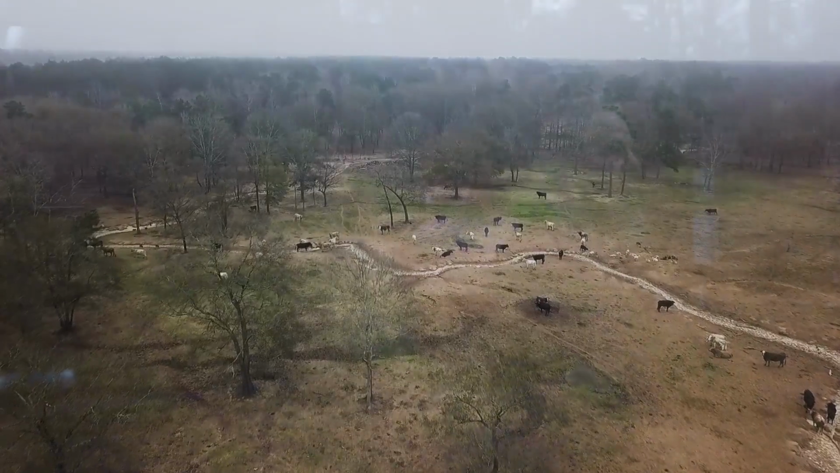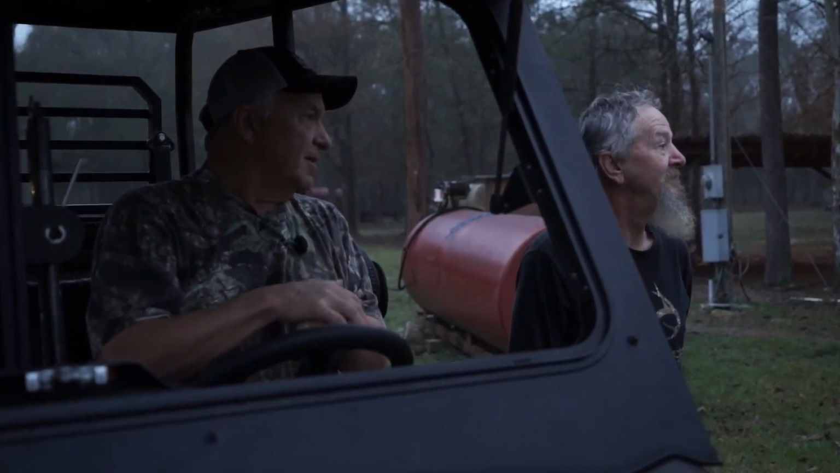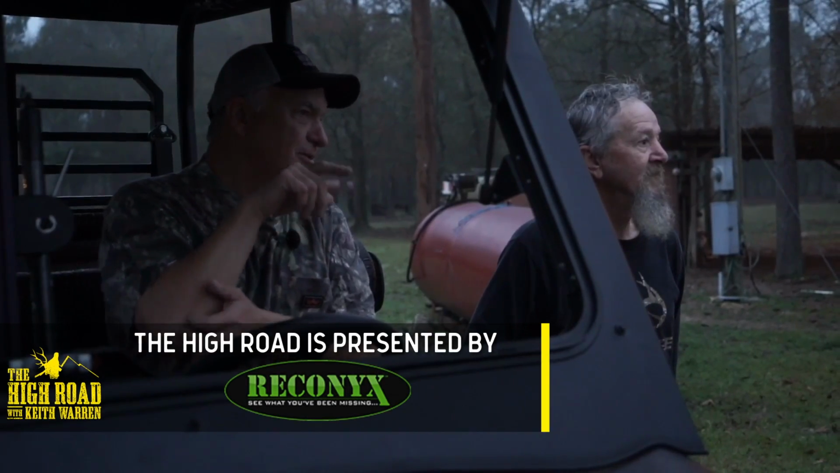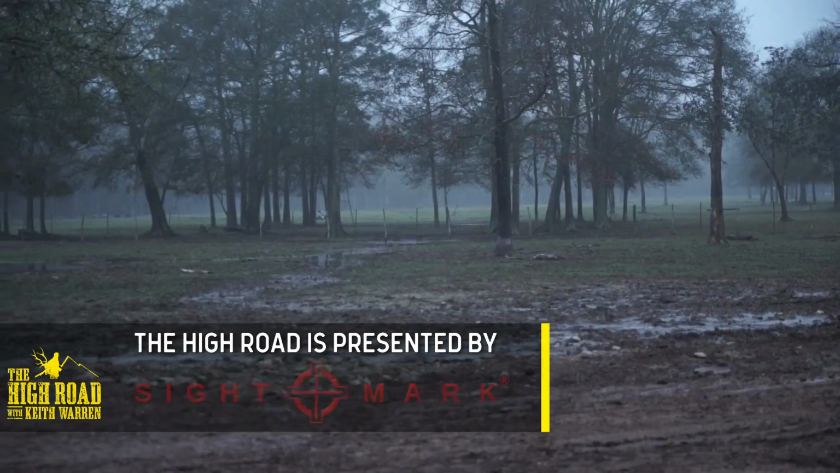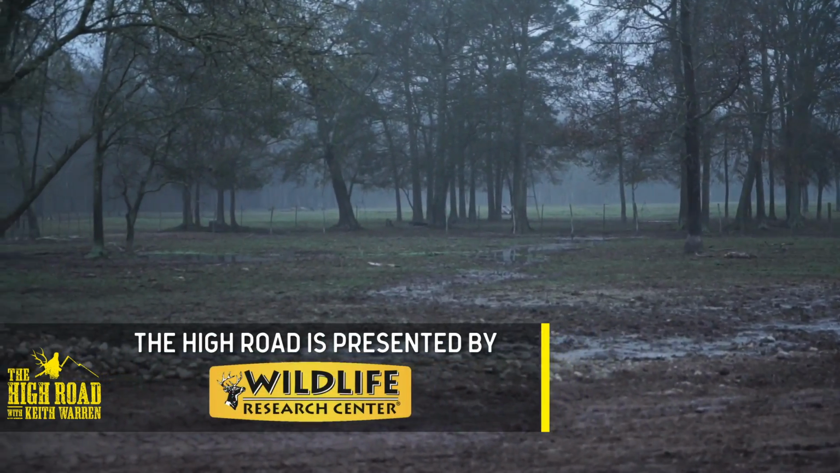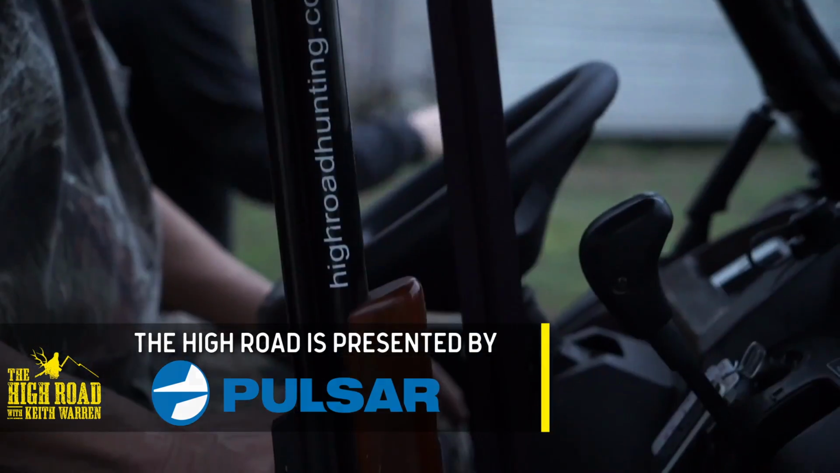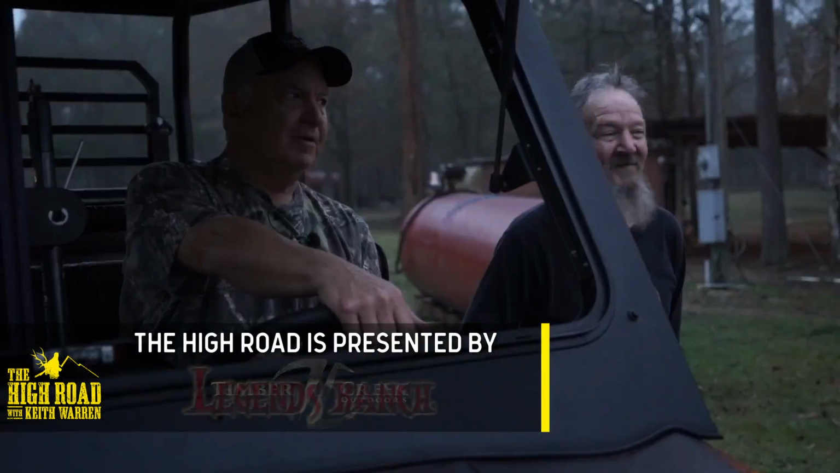All right, so what we've got here, it's a typical morning over here, kind of foggy, and a lot of moisture in there, which would hopefully be pretty good for hogs. So what do you think we ought to do? Go down here and set up in a brush pile and see if we can get close enough for a shot? See if they'll come slipping by in the fog. Yeah, so what we're gonna do, we've got a big bore air rifle right here, and we're gonna try to shish kebab the hog with an arrow, so let's go.